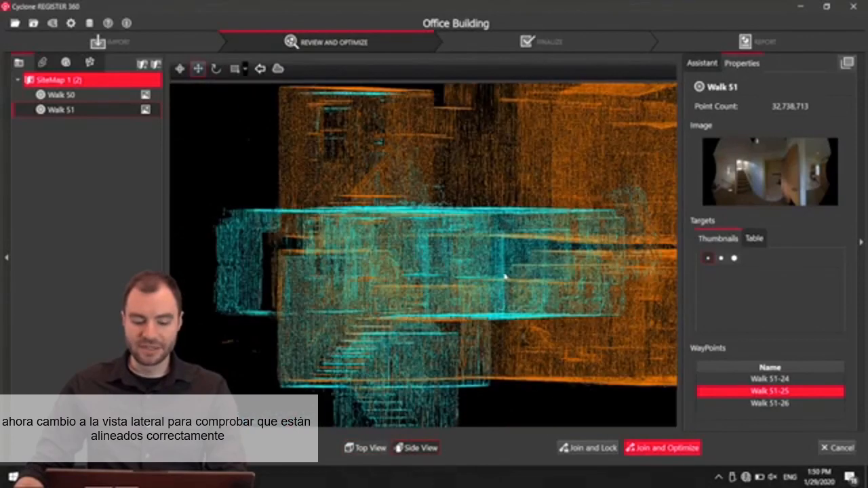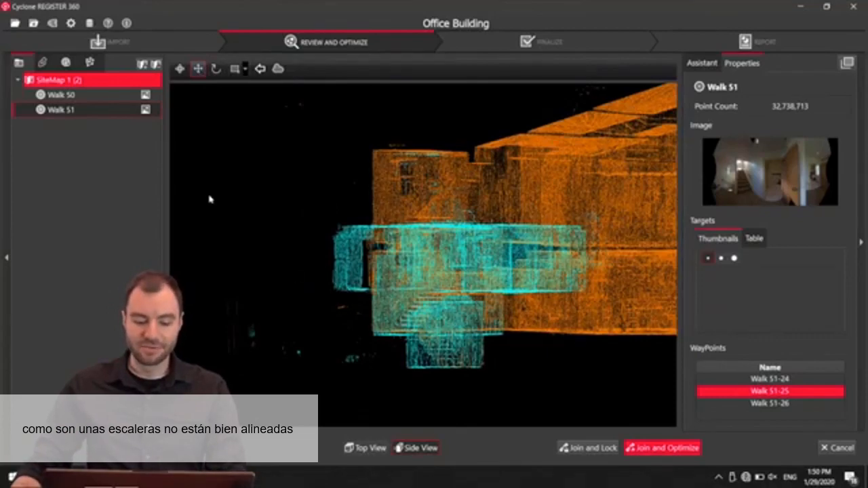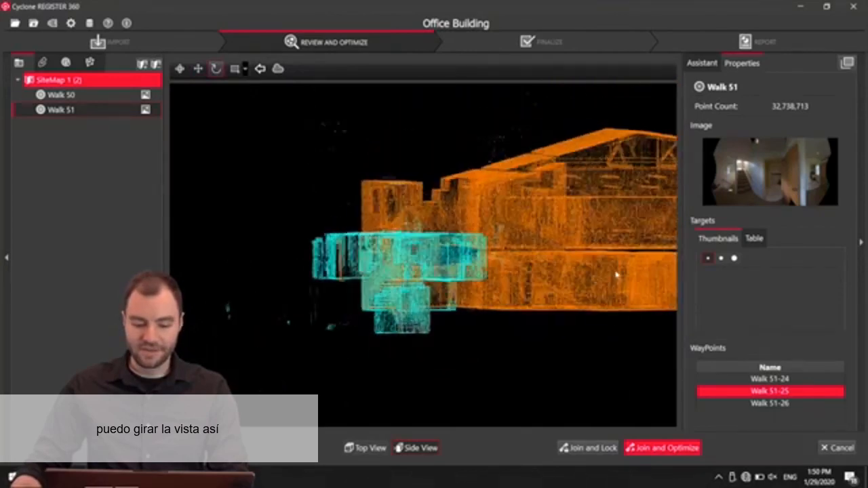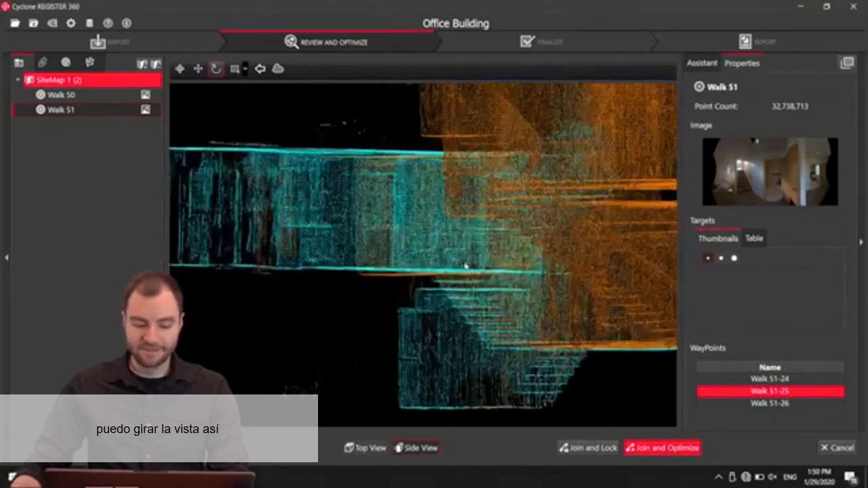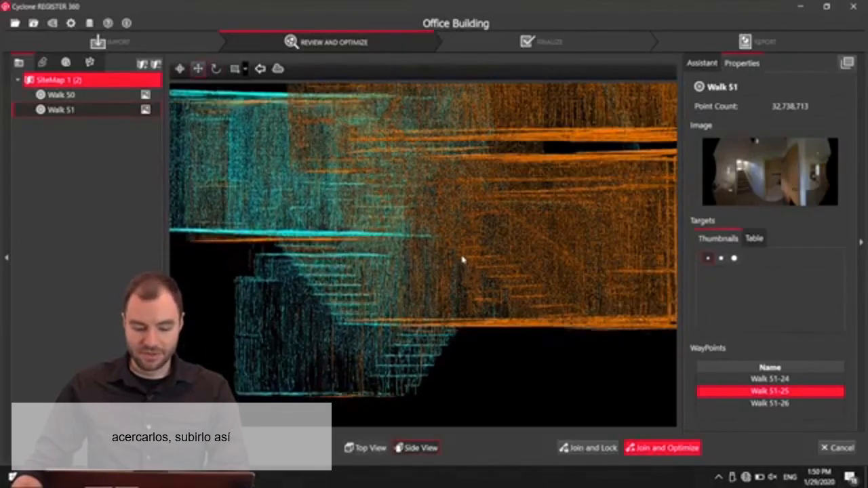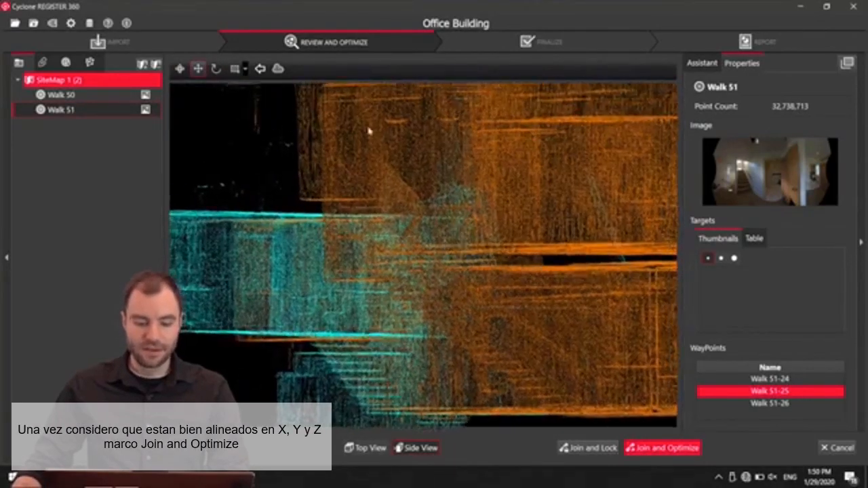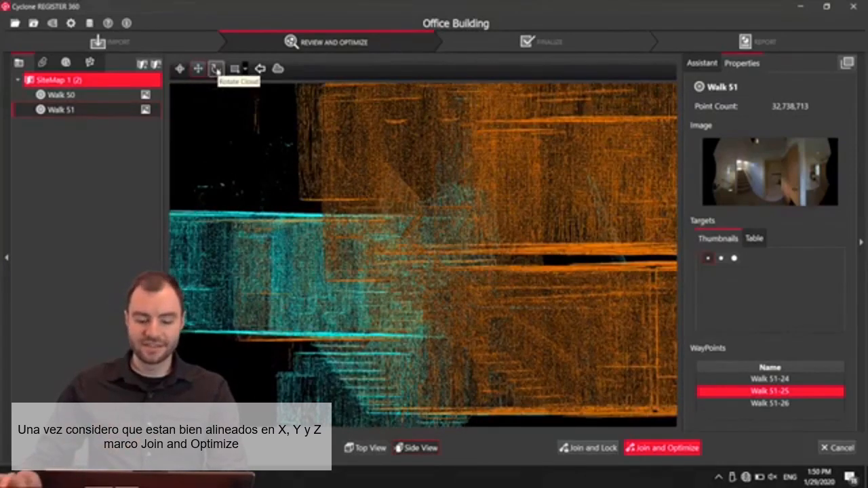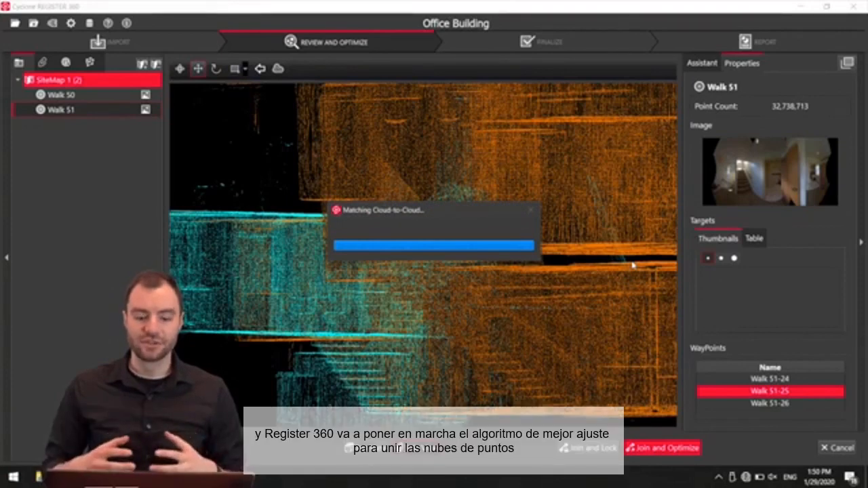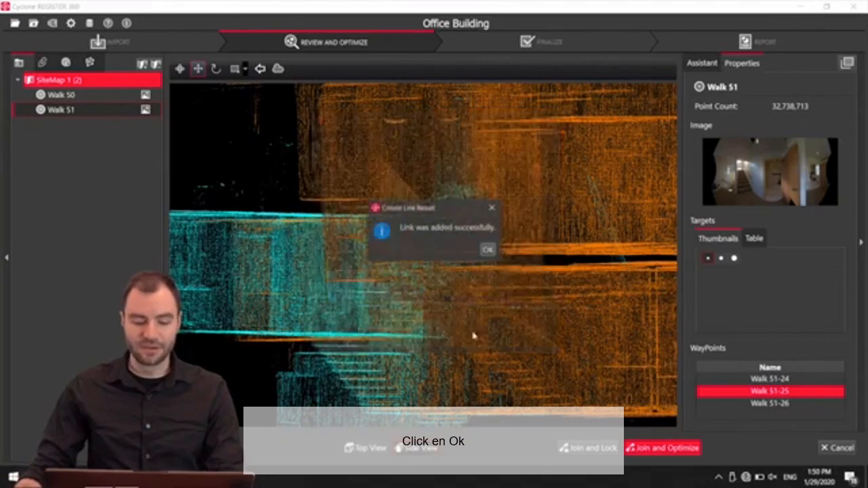Once that looks good, I can go into my side view to make sure these are lined up correctly. Because this is a stairwell, they're probably not going to be initially lined up perfectly, so I can move around like this. Actually, they're pretty close. But I'm going to go up to this and then drop it right about there. Once it looks good in both the XY and the Z view, I can click Join and Optimize, and Register 360 is going to perform the algorithm to best fit these two clouds together. I'm going to click OK.